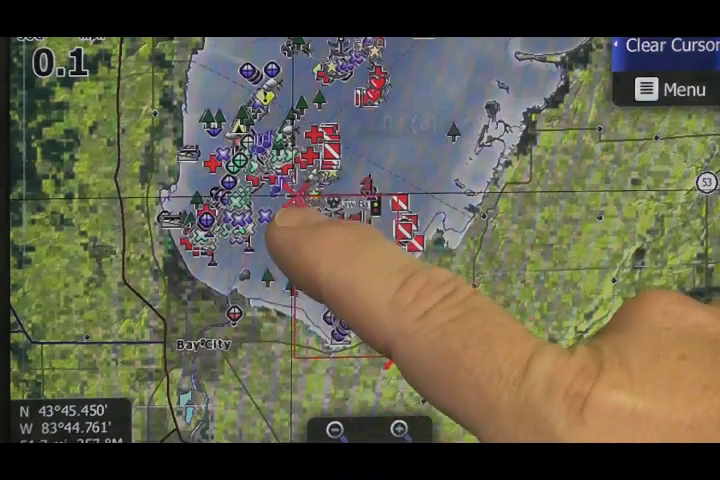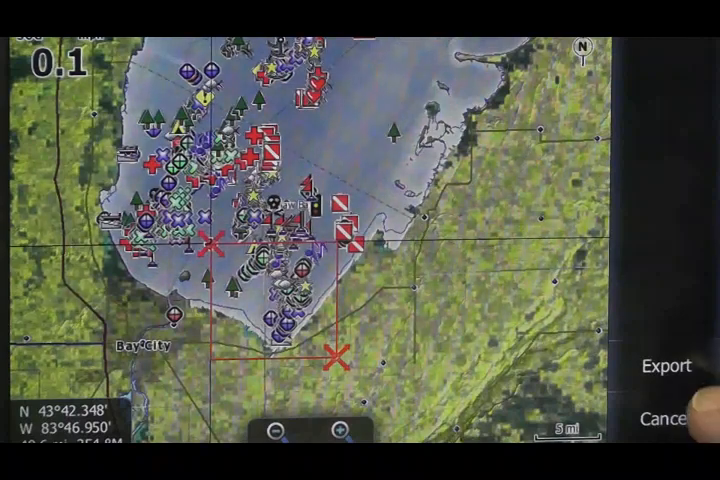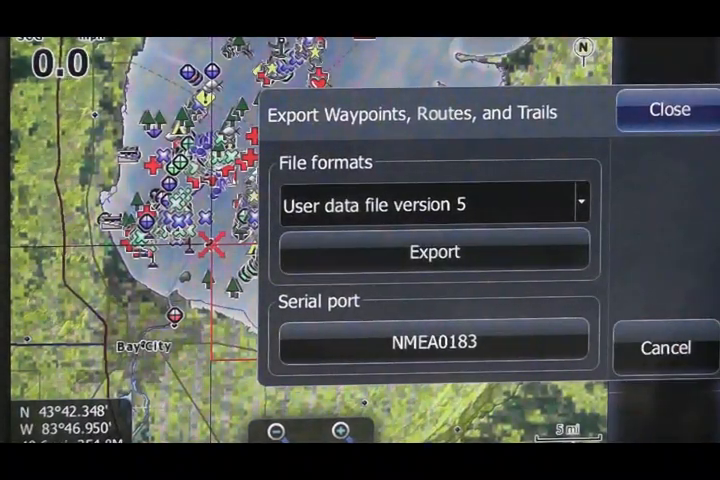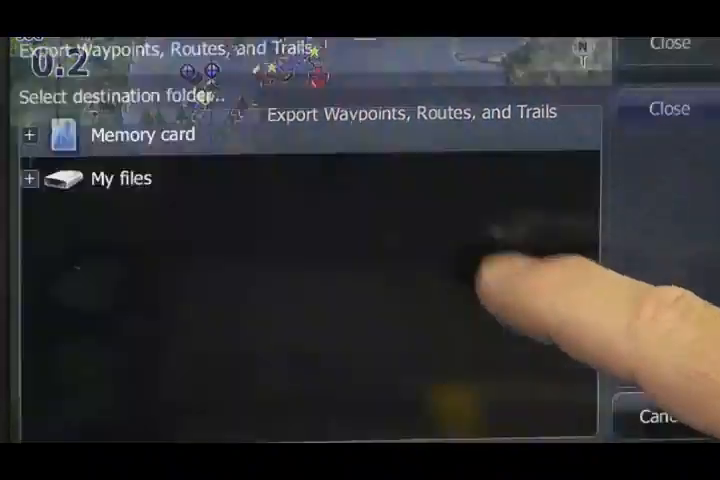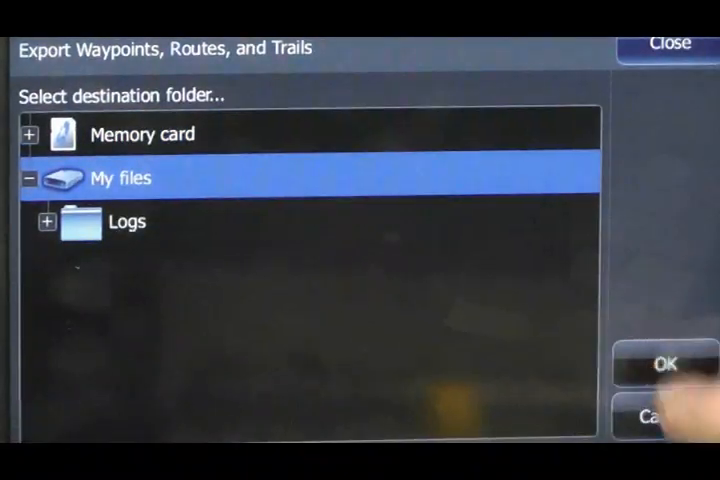Now I have that box selected. I hit the menu button, come down here and say export, and it grabs just the waypoints inside that square. I'm going to grab the right file version, say export, and put it on my machine here, so I have it when I'm on the water.